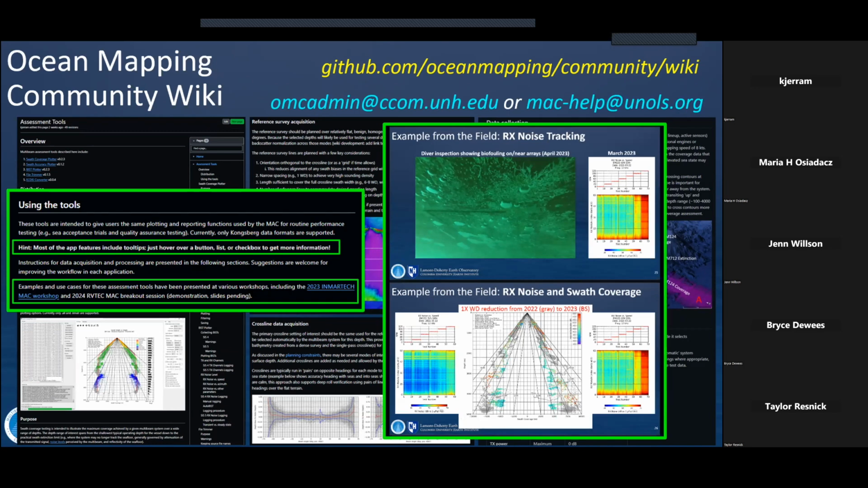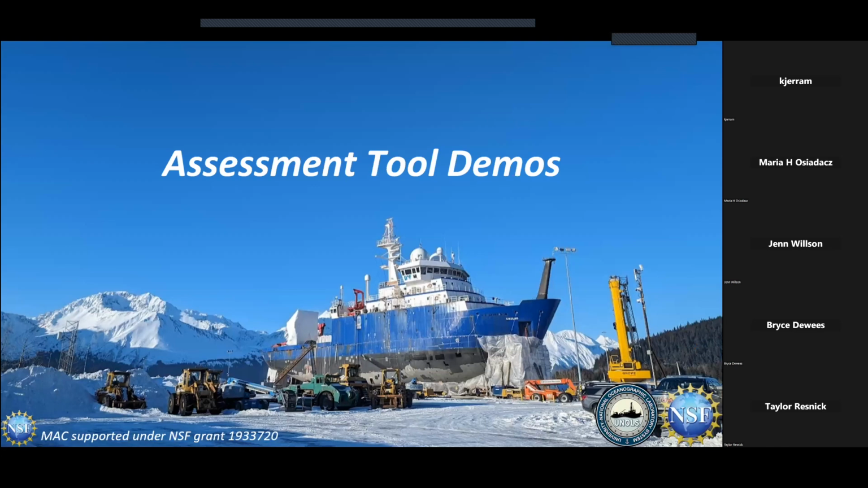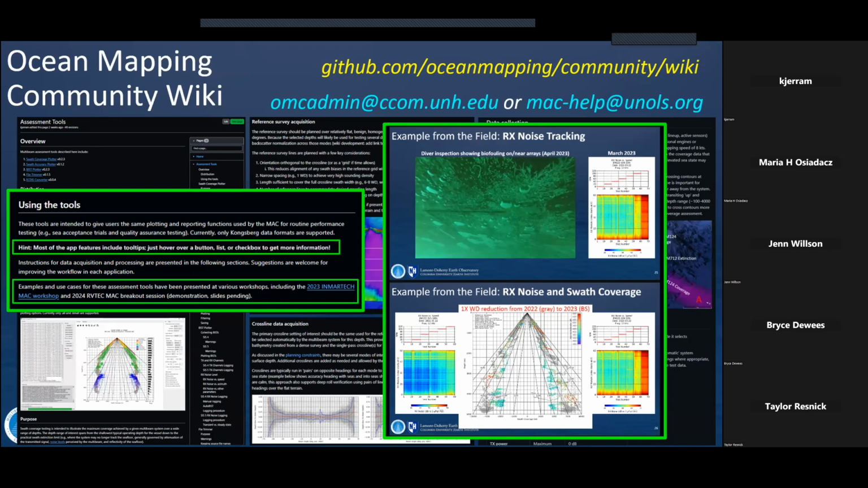So yeah, I just want to point out here, there's a whole section on using the tools and examples here of one of the ships having major biofouling issues, where they noticed the swath was coming down. We do some noise testing and yep, noise levels are off the charts. Pretty simple test to do when you're talking about a full 1 water depth reduction in swath coverage for a deep sea mapping system. And then you clean the hull and you get that coverage back. So look, there's a couple of examples there on the wiki of use cases.